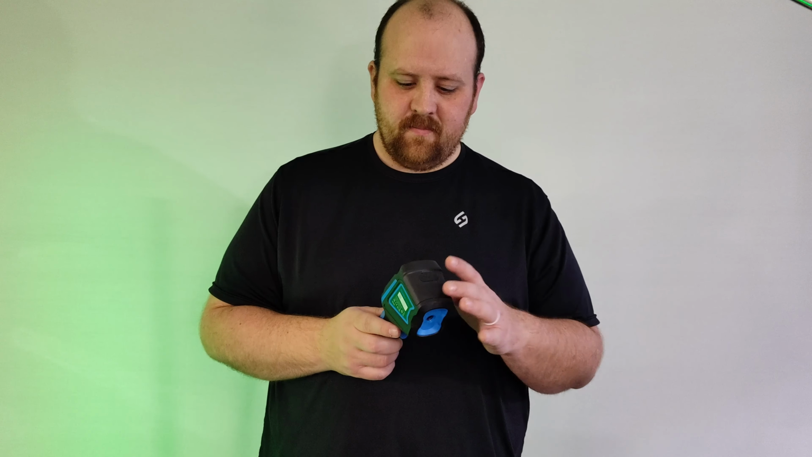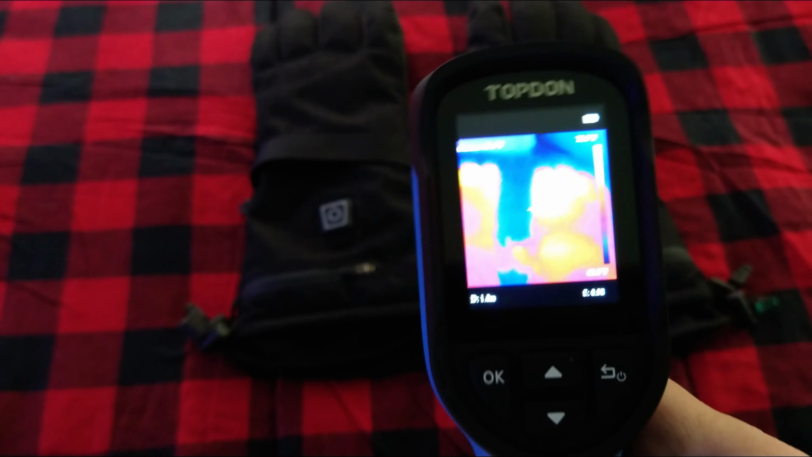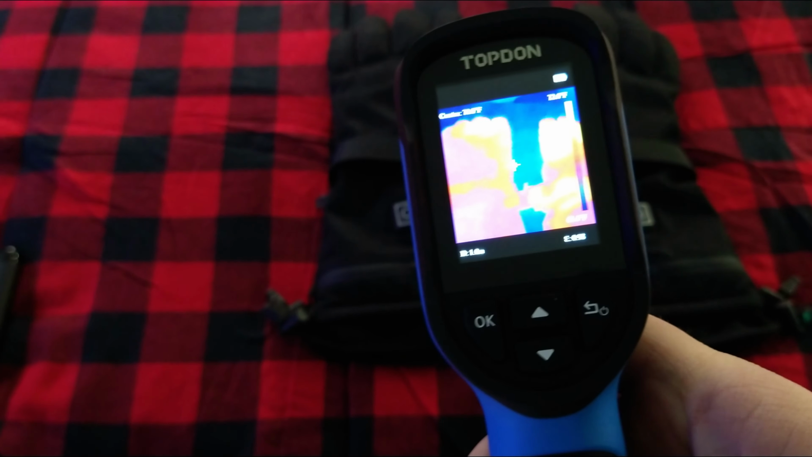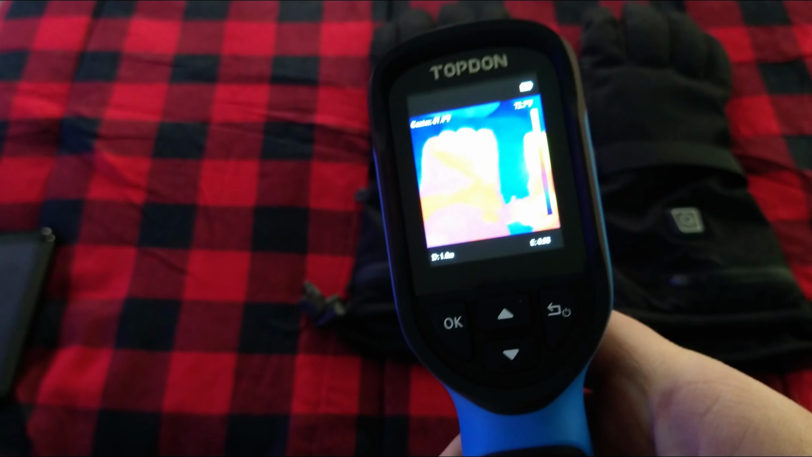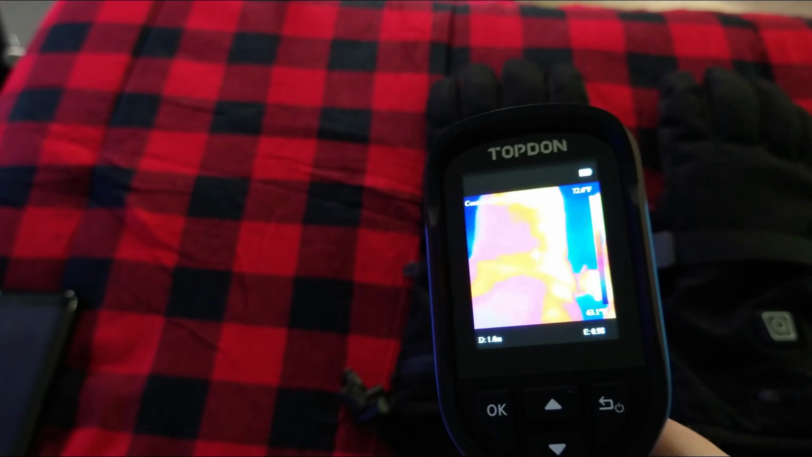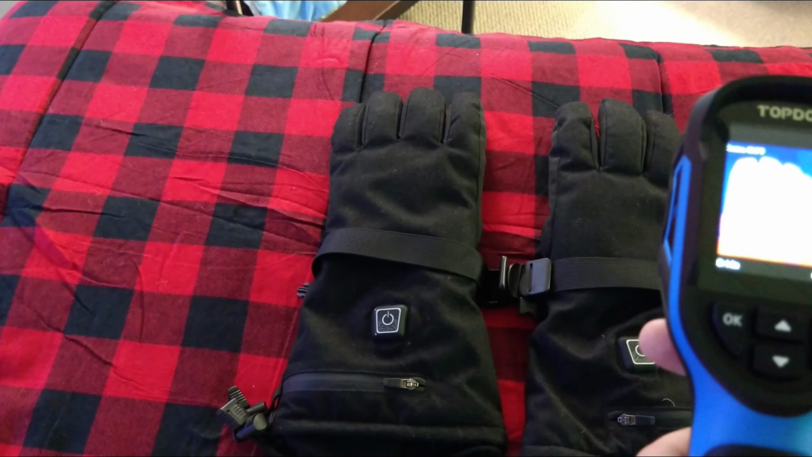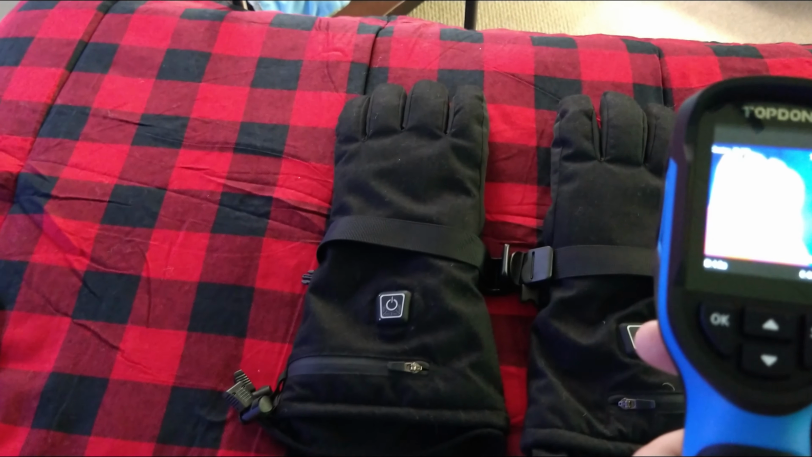With that all out of the way, let's test it on a few things, see how they look under this camera. We're going to start out with some heated gloves. So we're going to use this and take a look at these. These gloves have been sitting near a heat vent, so they're slightly warm at this point. You know, they're 70 some degrees or so. They look a lot warmer than they feel, that's for sure.